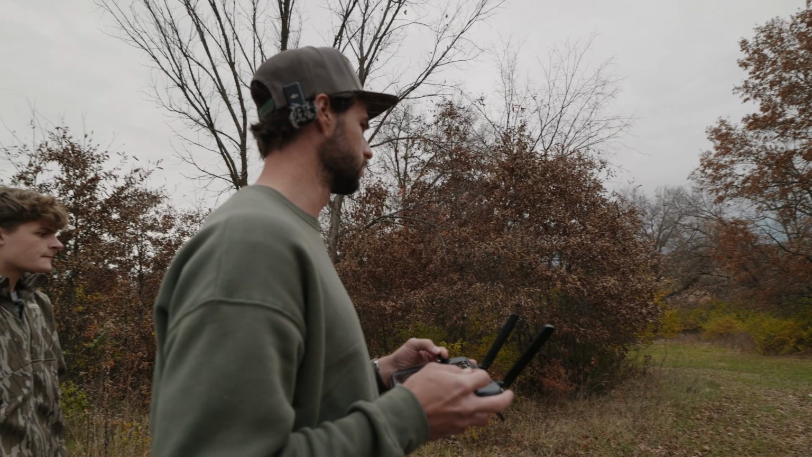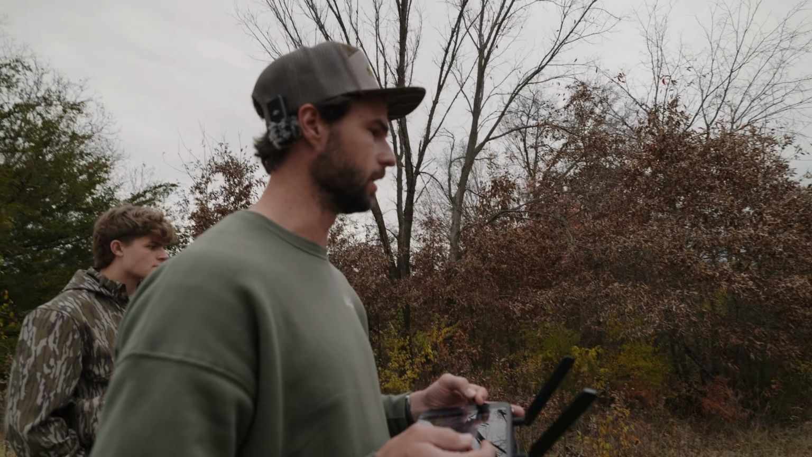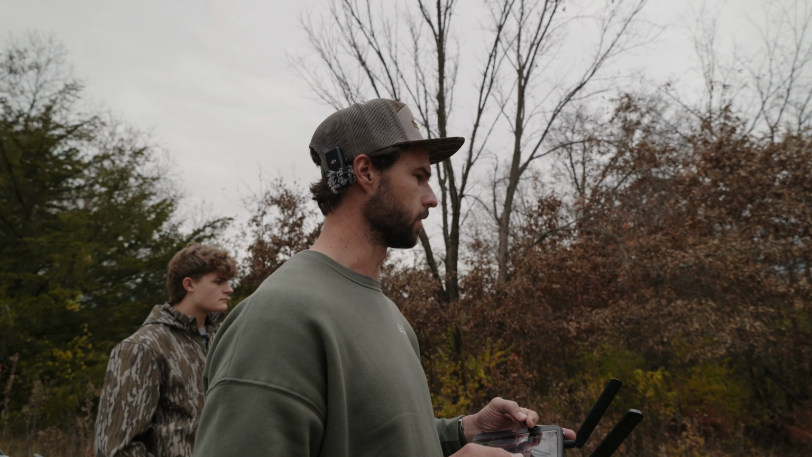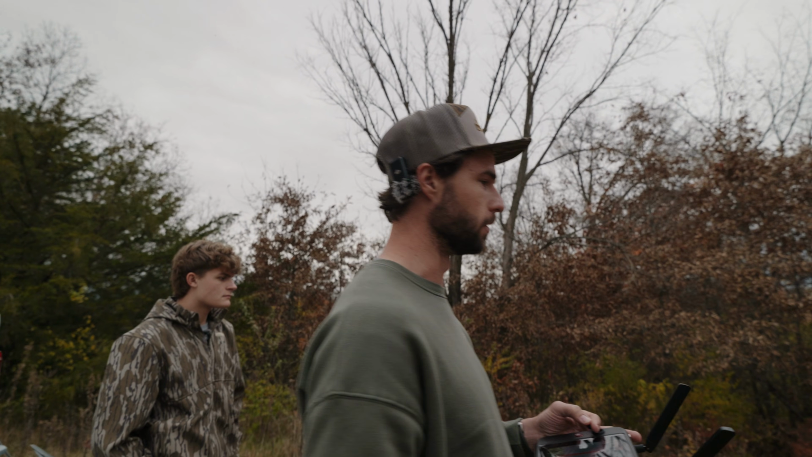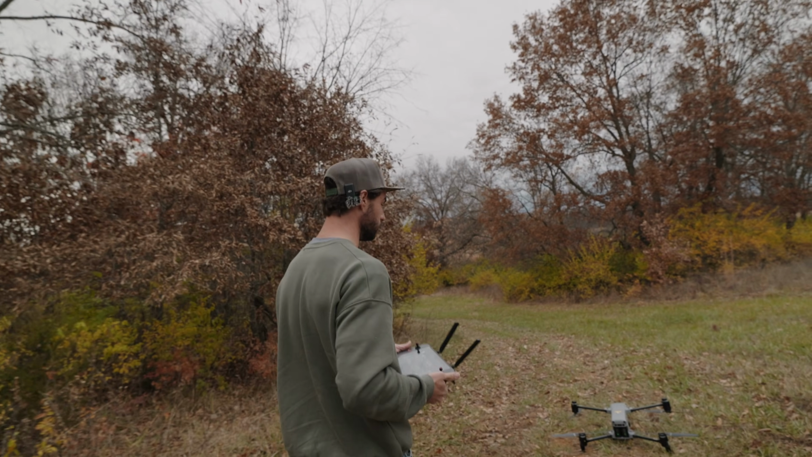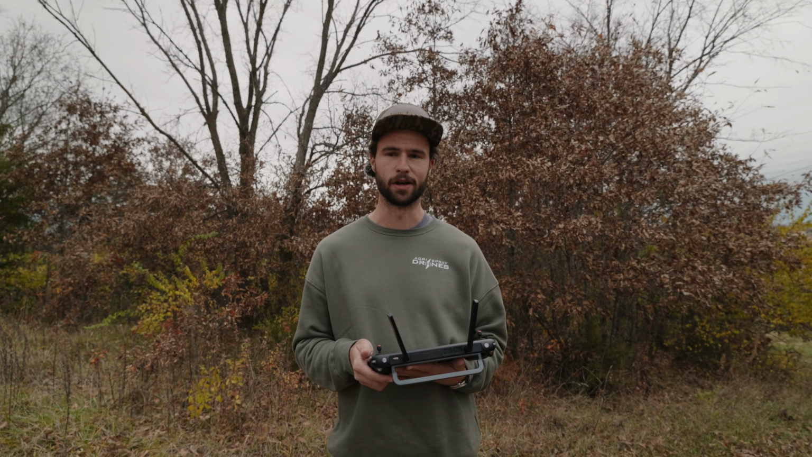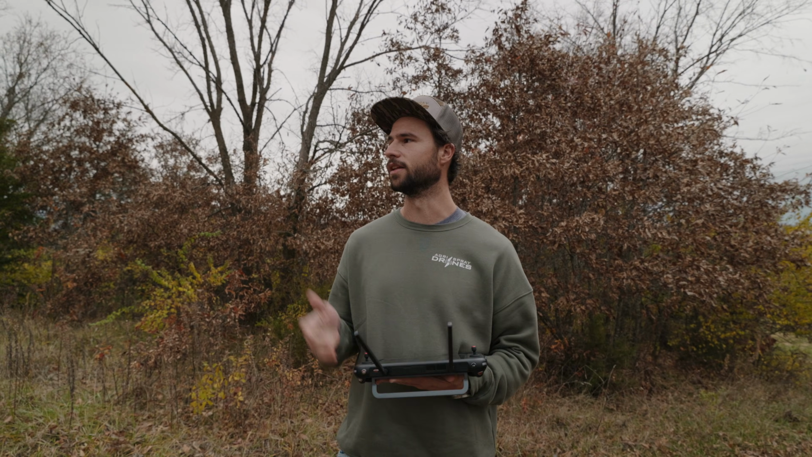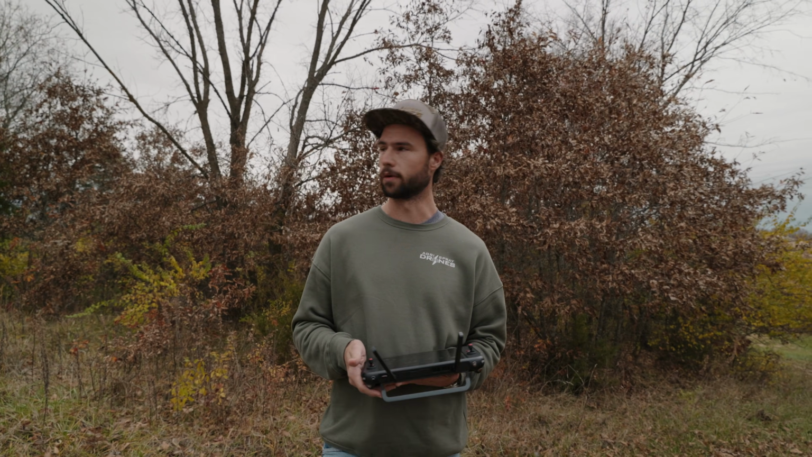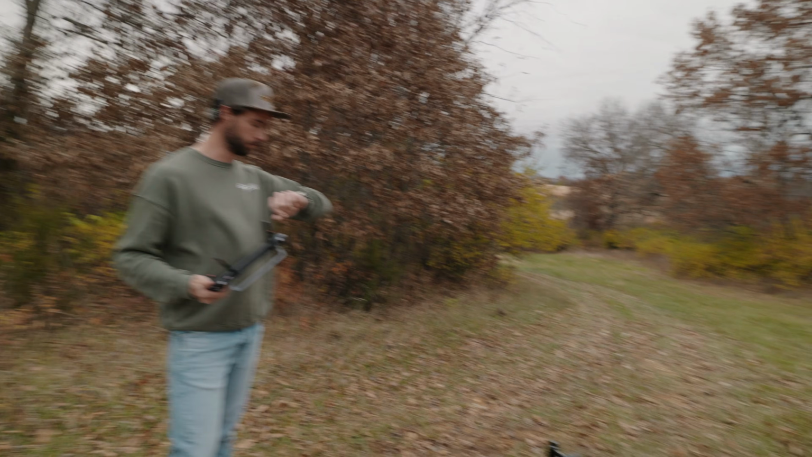All right, we're bringing the Alpha down. It is out of battery. We're gonna go back to the 4T because we only have one set of batteries for this with us. Honestly, the 4T has been everything we've needed. This thing has insane zoom capabilities. We used up to like 140 times zoom on the Alpha, but anything over that was just unnecessary, and the 4T gets you almost there. So we're gonna go back to the 4T and keep looking. But this guy was really impressive.